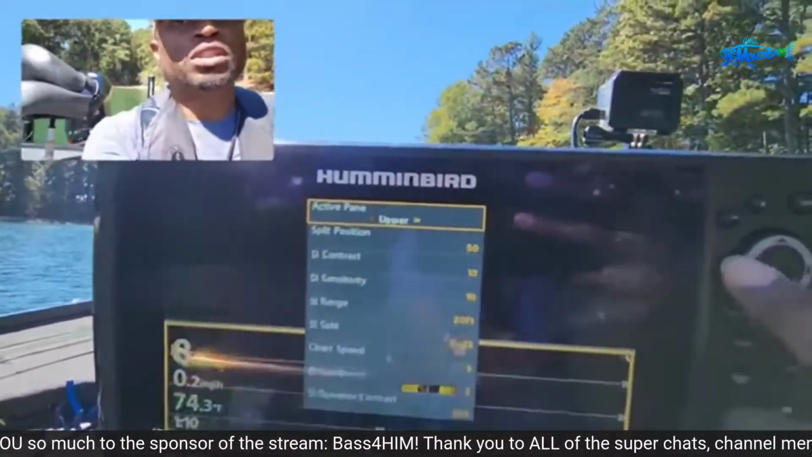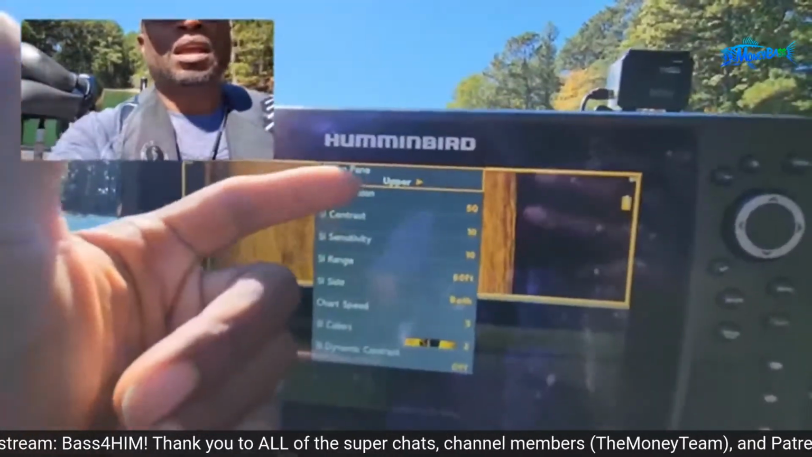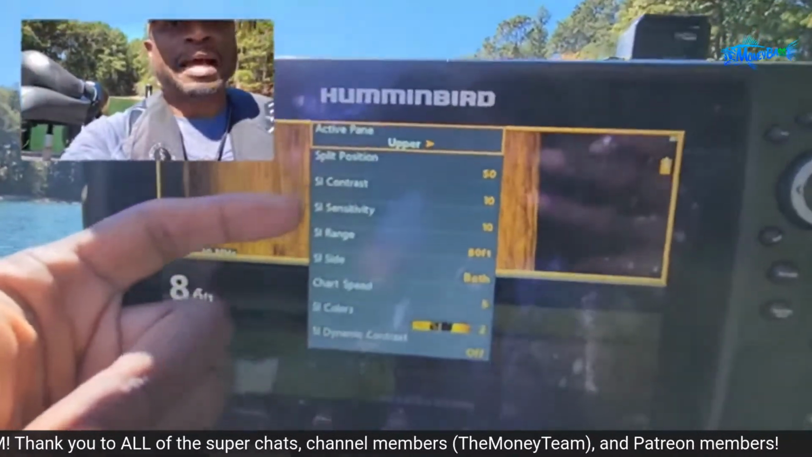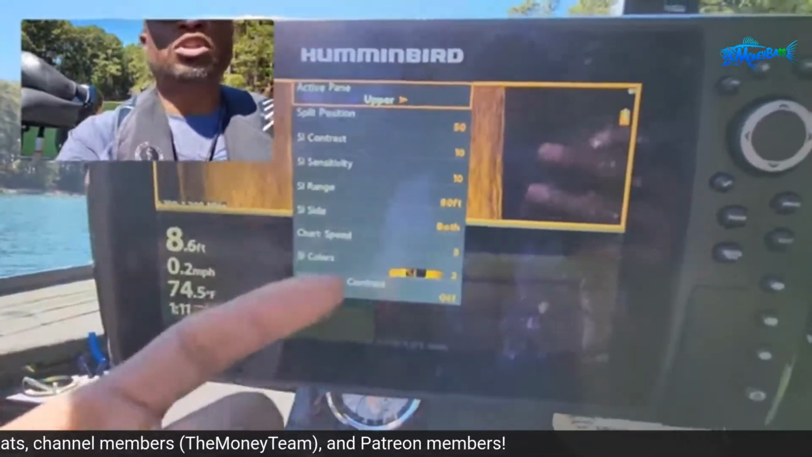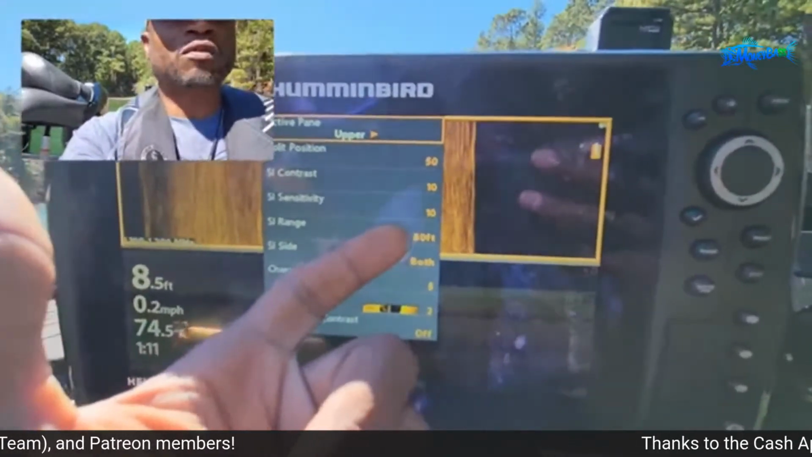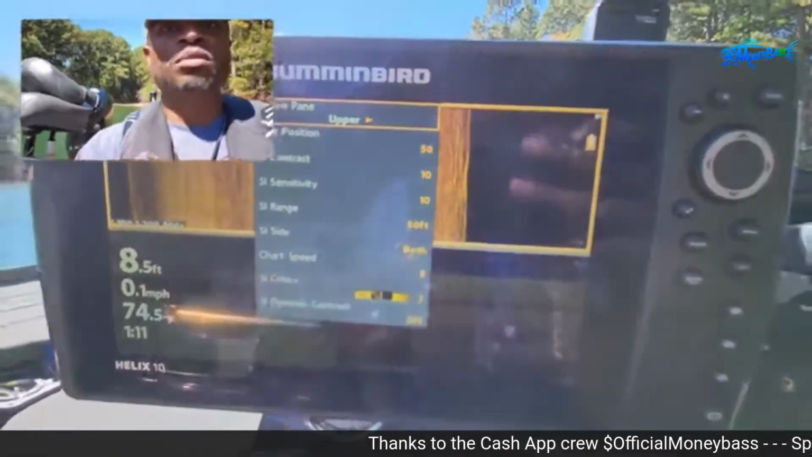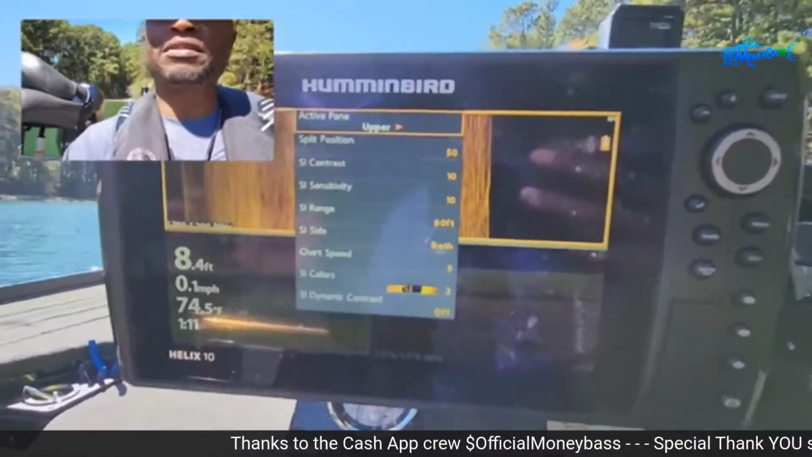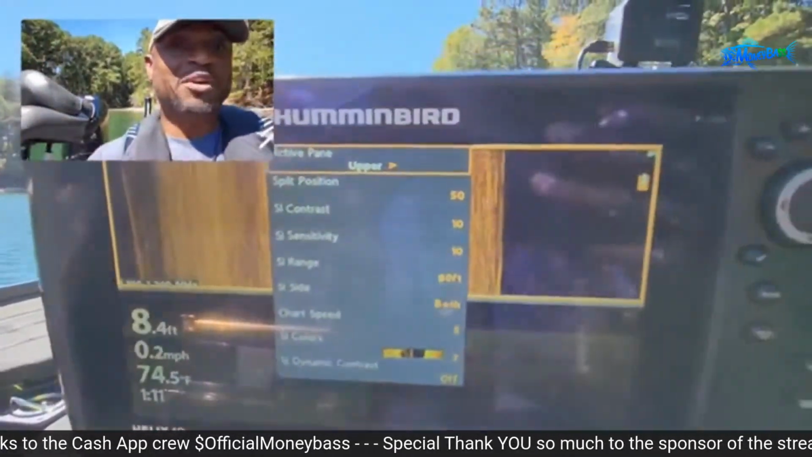Now let me switch this to the upper level. This is going to be my side scan up here, and there are my side scan settings. I do adjust those settings depending on what I want to do. If I'm going to go directly down the middle of a cove, I may widen this out a little further so that I can see farther out to the left and right of the cove. But for right now, I'm just going to run down on the left side and show you guys what I have found, which is going to be some very good stuff.